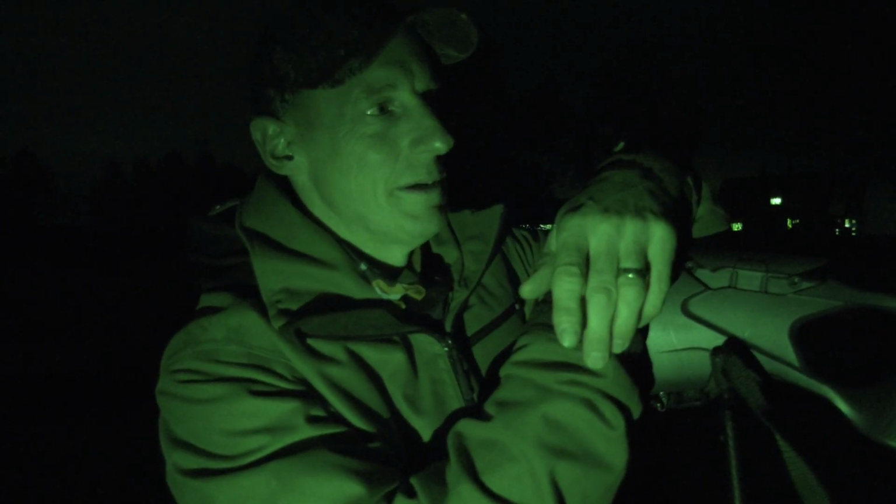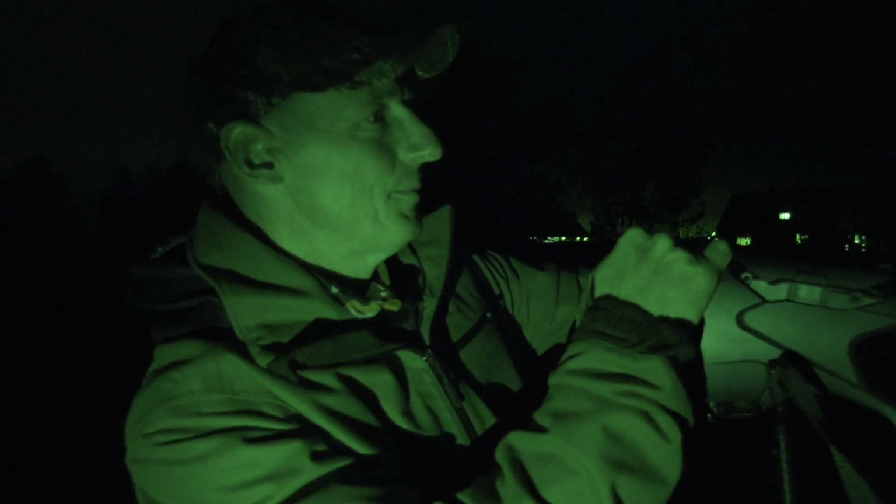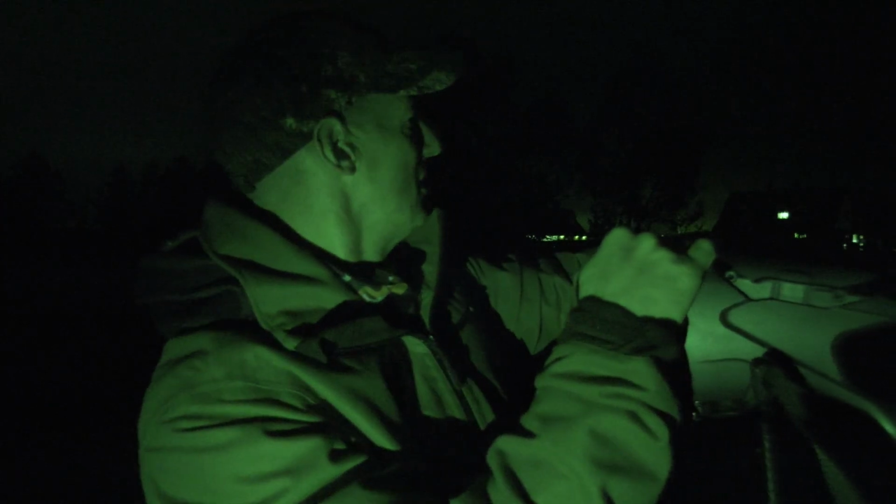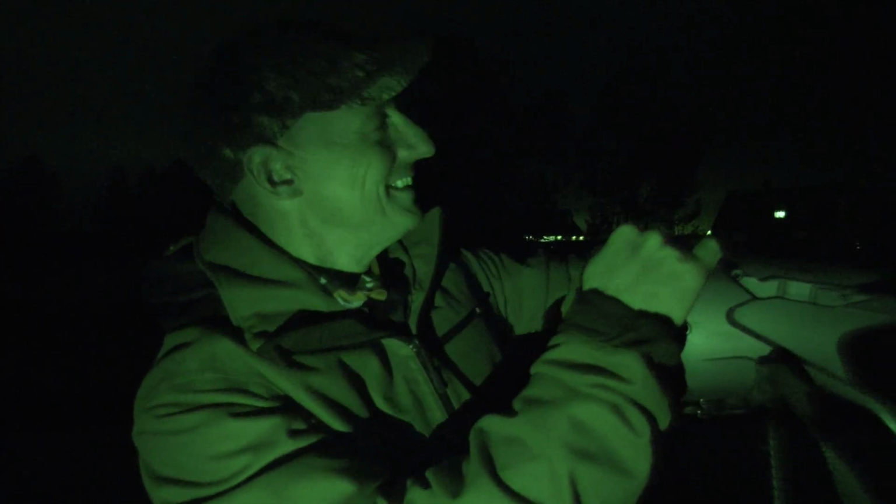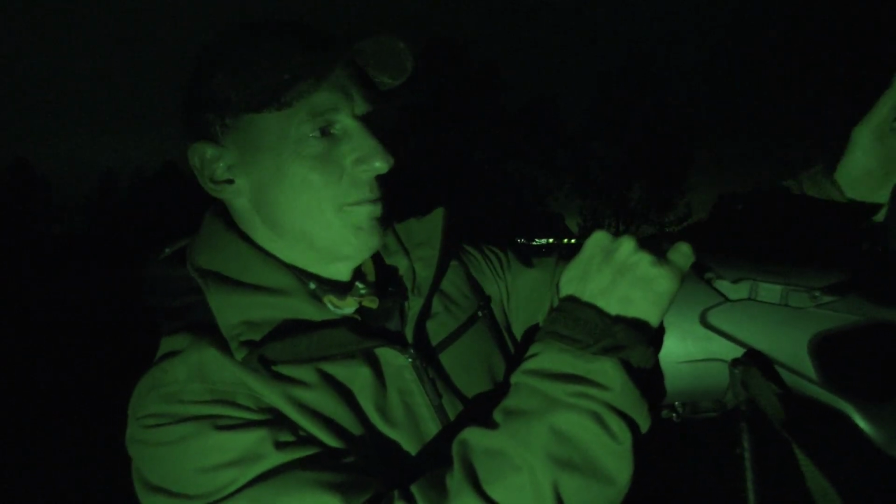Took my time, there's no rush, he'd spot us. They see this IR, they see it every time, especially this close. I don't know how far he was, probably 40 yards. Right next to the lake, the pond is here, and he's come right through the menage, come through the fence, back through the fence. And this is what I was getting told by somebody in my ear, and I could see it.